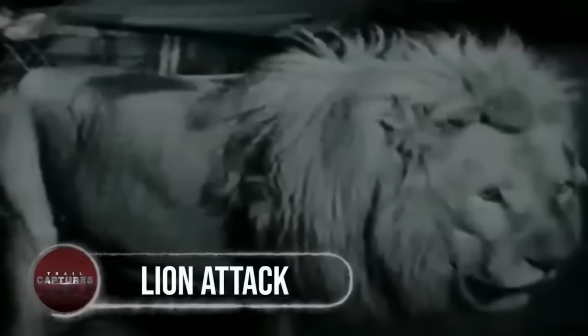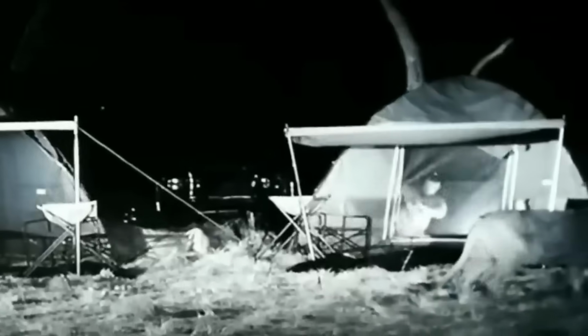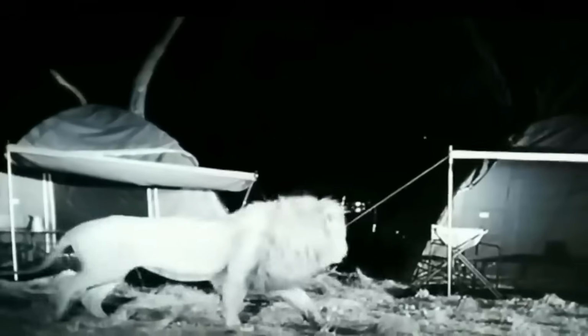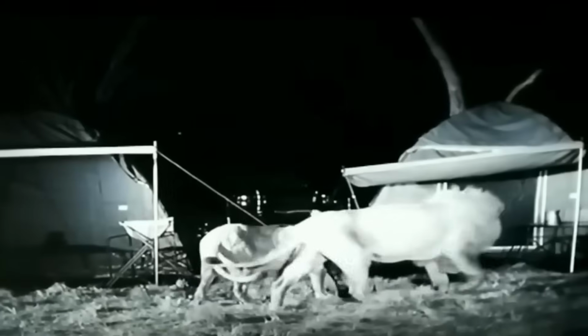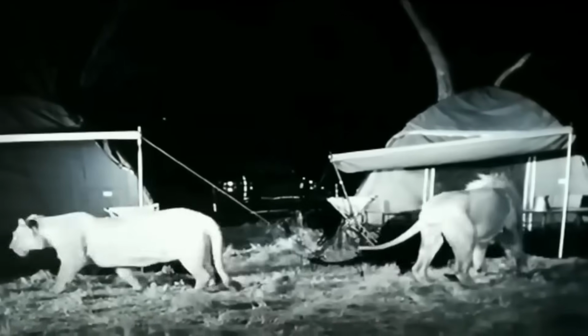Lion attack. One thing people always fear to encounter when going in the woods is the wild animals. And if that wild animal turns out to be a lion, nobody can guarantee a safe return. One such incident happened with these guys as they were going inside their tents for the night, as two uninvited visitors appeared in front of their tents and started attacking everything that came their way.